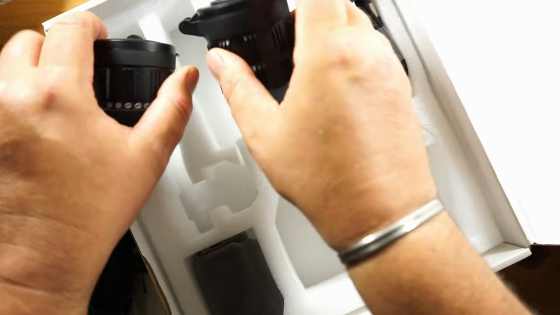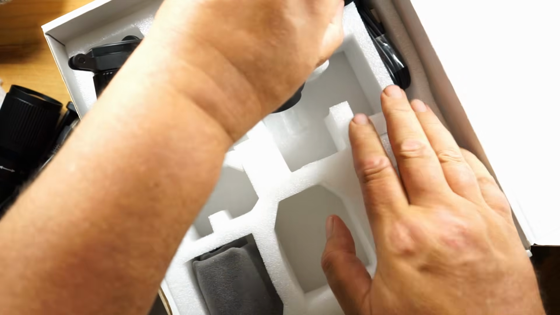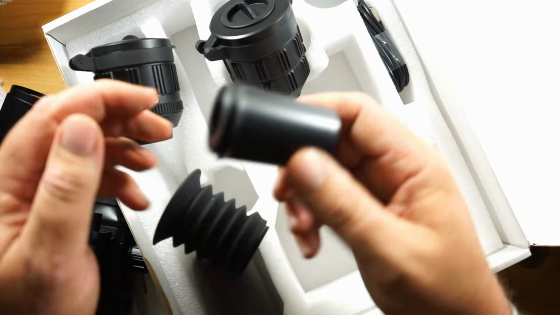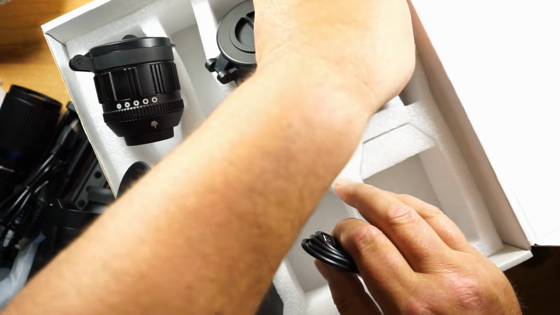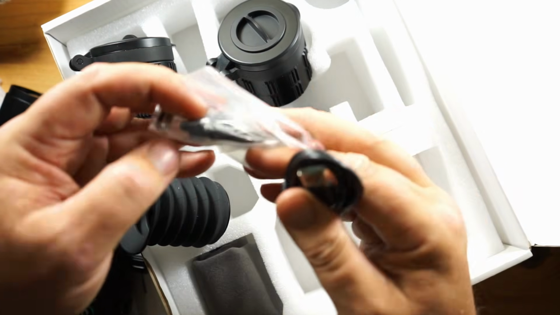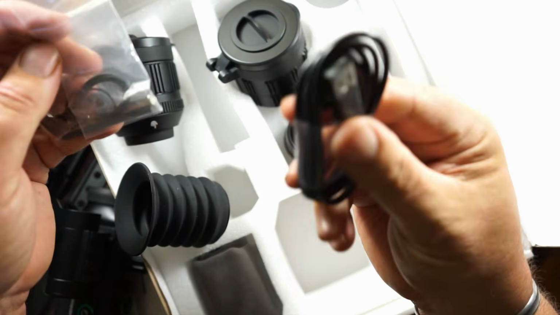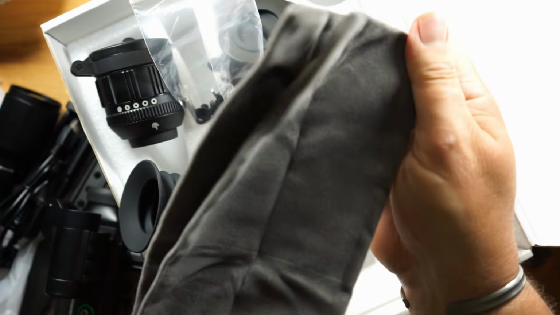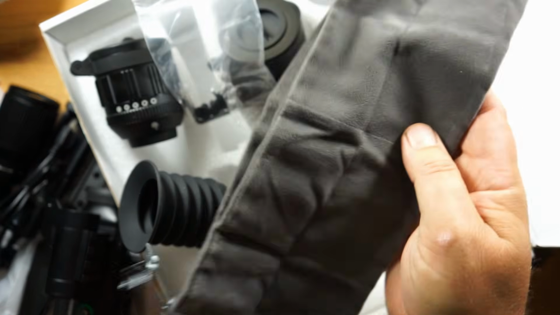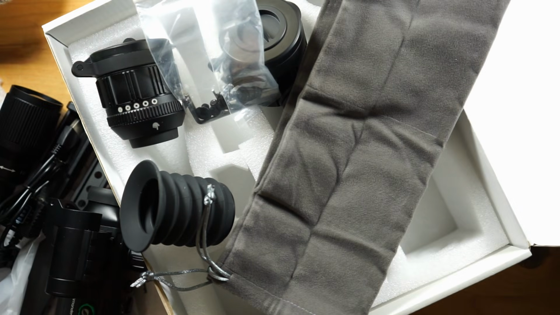A couple of interchangeable lenses. Eye shade, your day shade, some tools and screws, O-rings, USB cable, and a nice pouch to put it in. So I'll clear this box out and we'll have a better look at it.